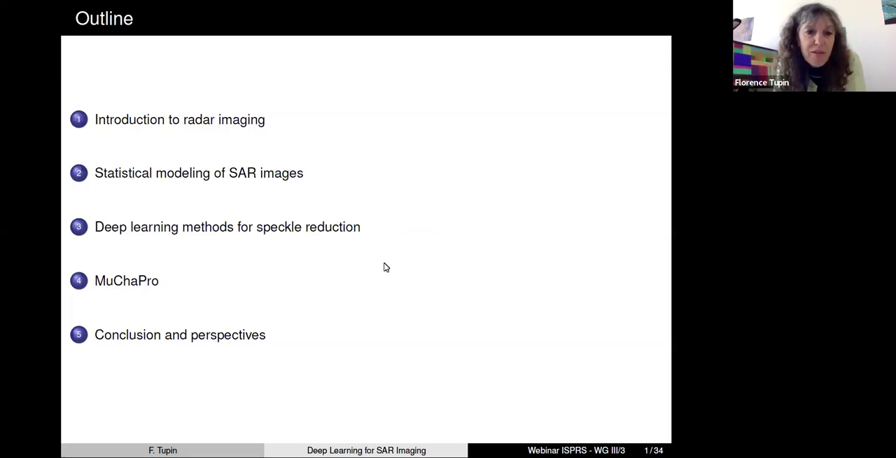Then in the third part, which will be the core of my presentation, I will describe some deep learning strategies that we may apply when we are trying to do speckle reduction on SAR images. And then I would like to present some recent work we did with Loïc and Emanuele, a new method called MuChaPro, which mainly focuses on the processing of multi-channel data.